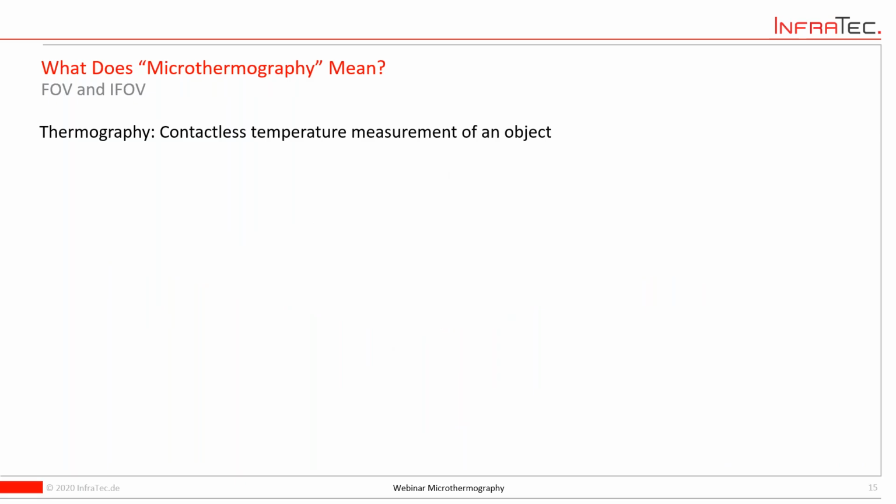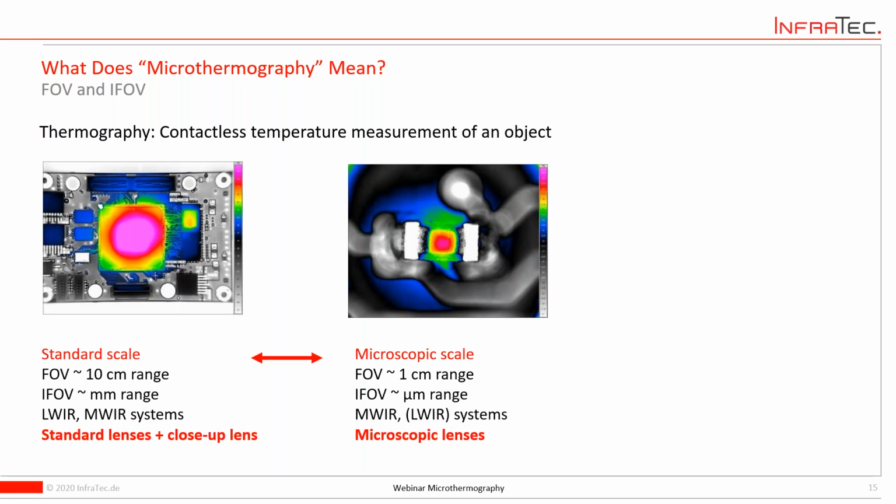So we are close to the clue of what microthermography means. Thermography in general is the contactless temperature measurement of an object with a camera or with a sensor in general. So we are speaking about micro. That means we are switching from the standard scale to the microscopic scale. Our field of view shrinks down to the centimeter range.